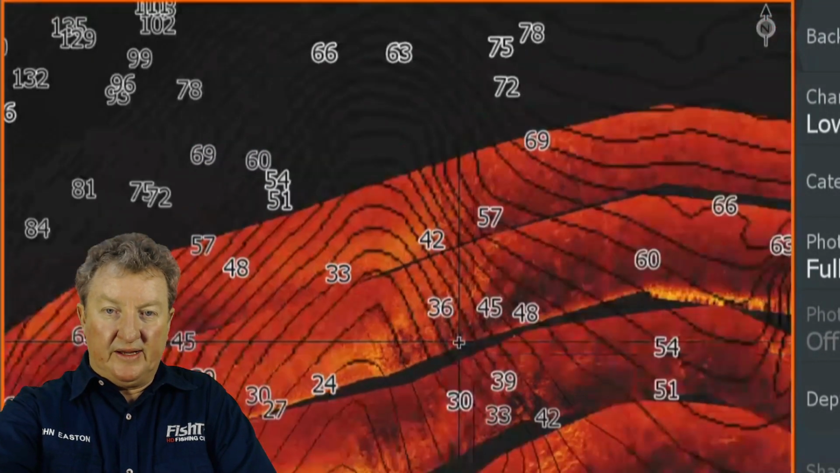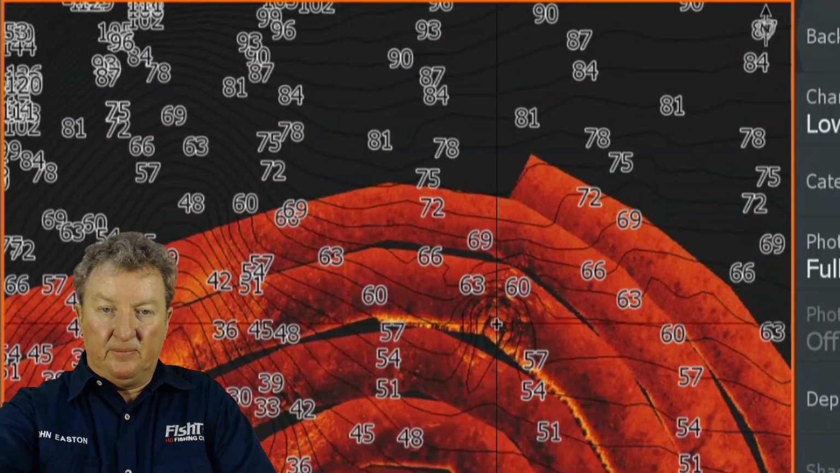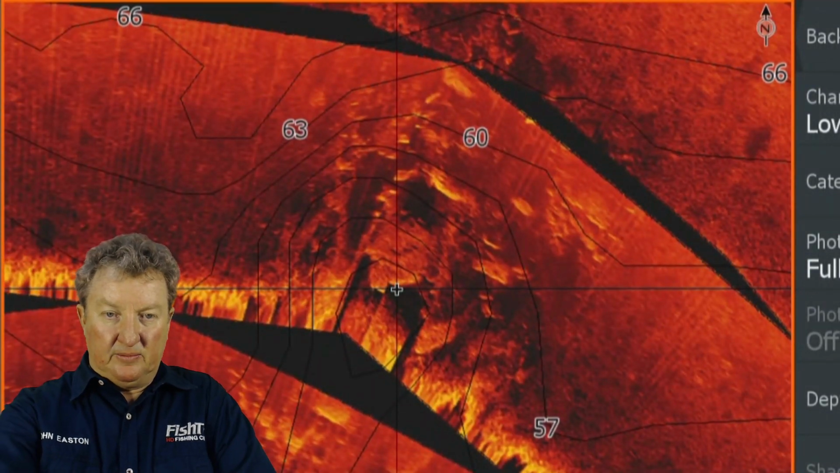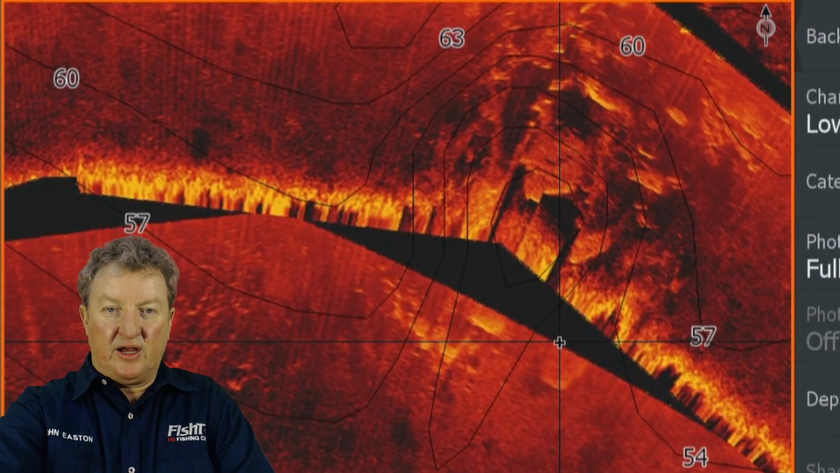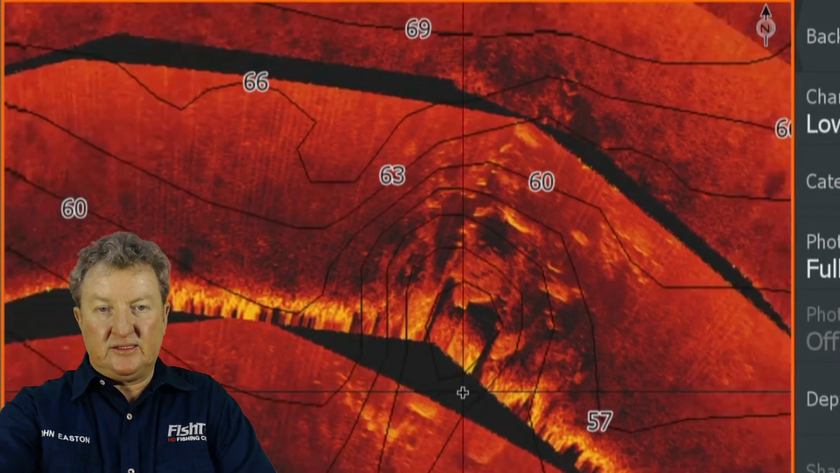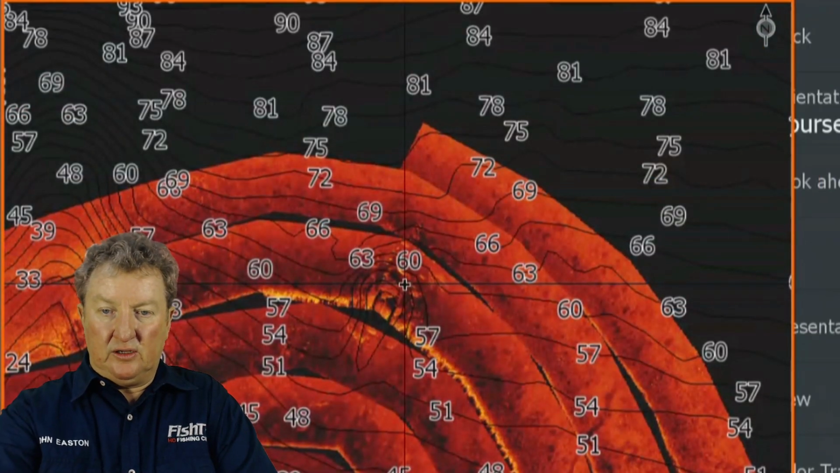Go and see what is out here. For example, this big rocky hump over here. How deep is the top of that? Okay, that's getting a little bit deep. That's 53, 51, 40. Yeah, we're on 49 feet at the top of these rocks. That's quite interesting. Let's see what that looks like on the contours.